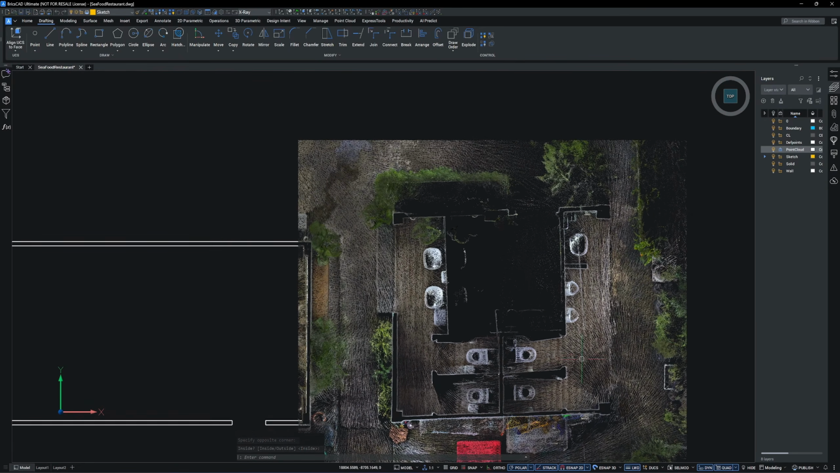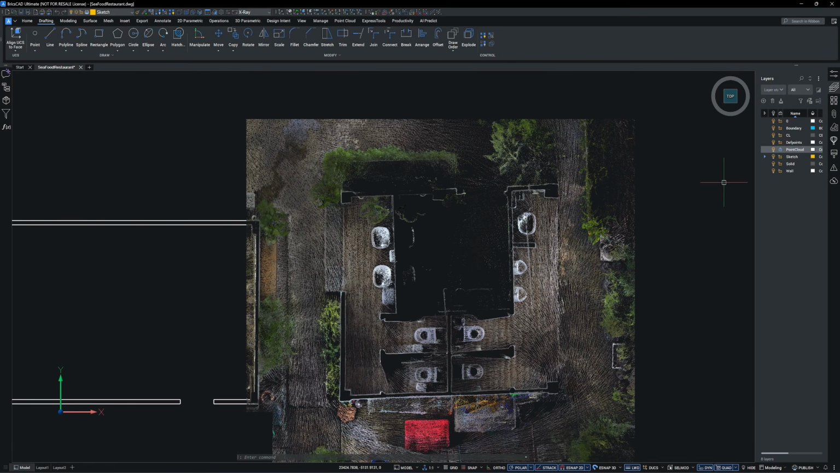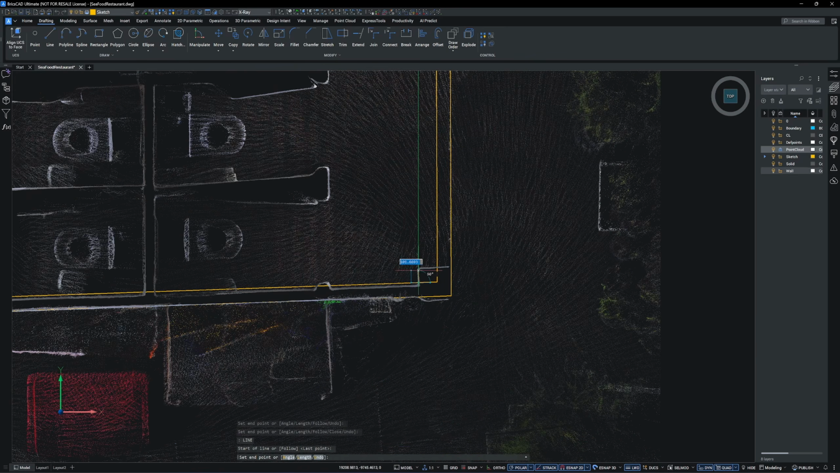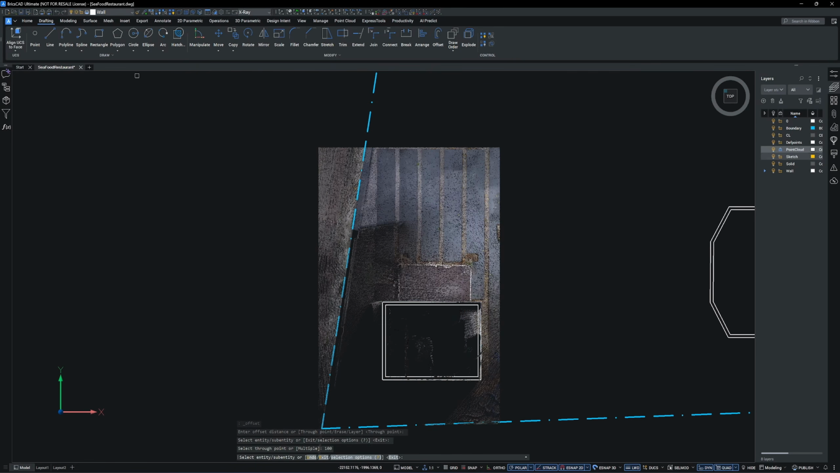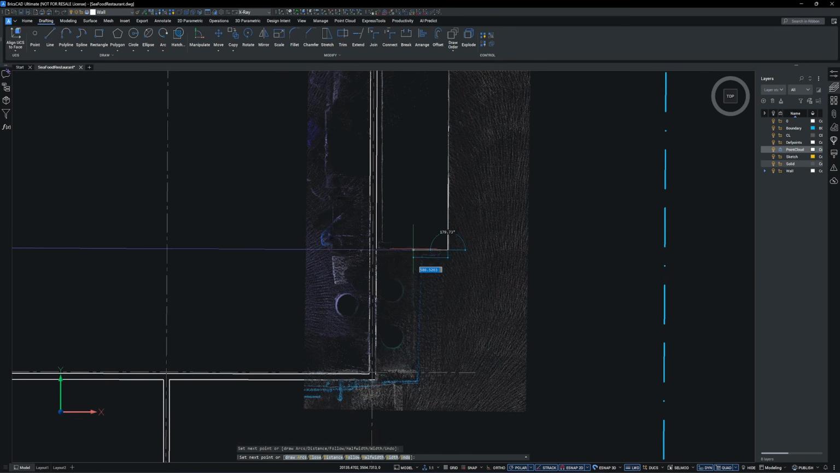Moving on to the toilet area. You can clearly see that the toilet building walls are not rectangular, so I need to follow the scan data. There's one more storage room here, and there is also a propane gas tank storage area.